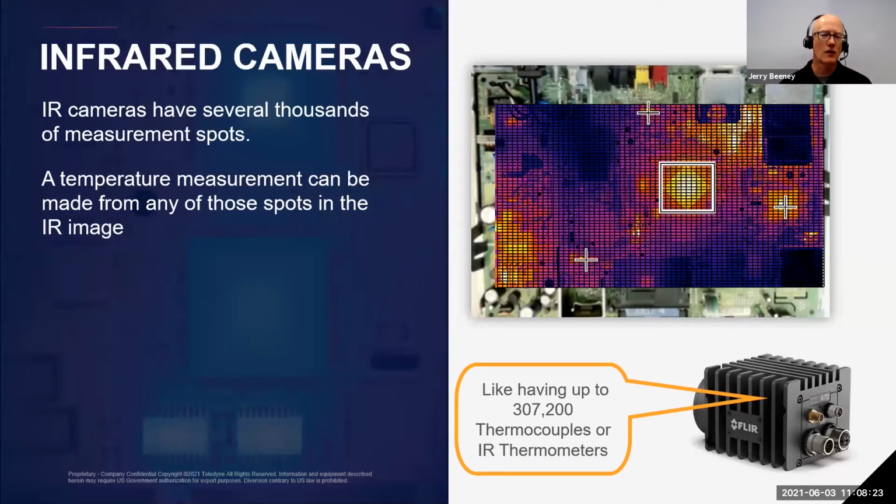The Research Studio software that I mentioned actually provides a really robust array of analysis tools, like time versus temperature plotting, so that you can investigate more deeply how temperatures change over time, and many, many more different analysis tools. So if you think about it, the Teledyne FLIR A70 camera is like having over 300,000 thermocouples mounted to your test article, or the object that you want to test.